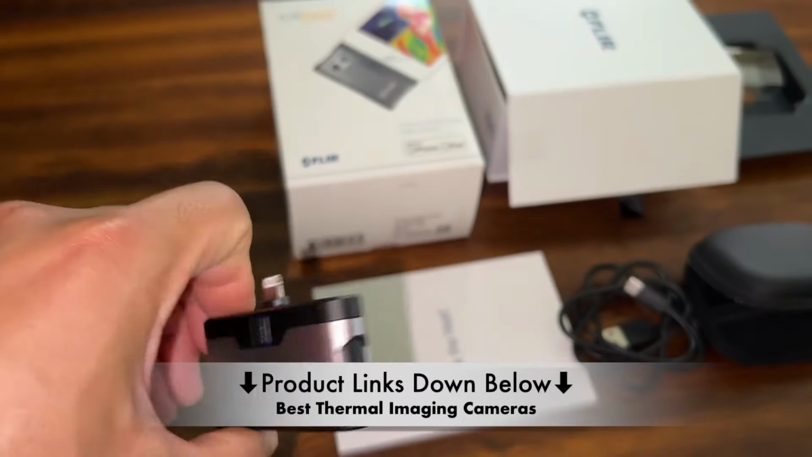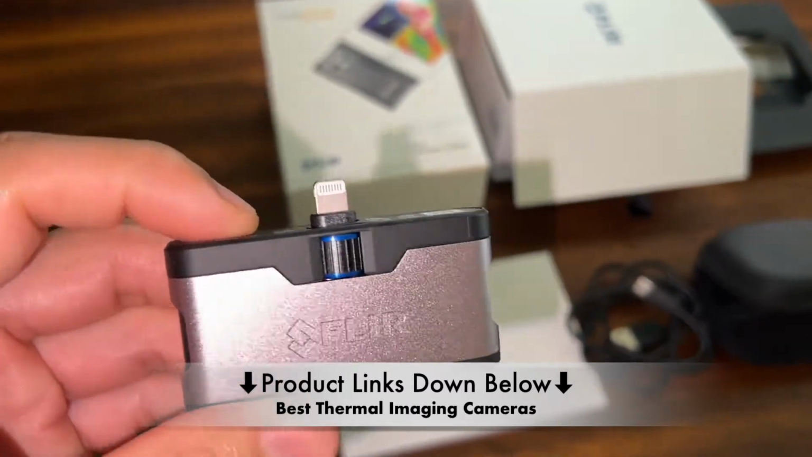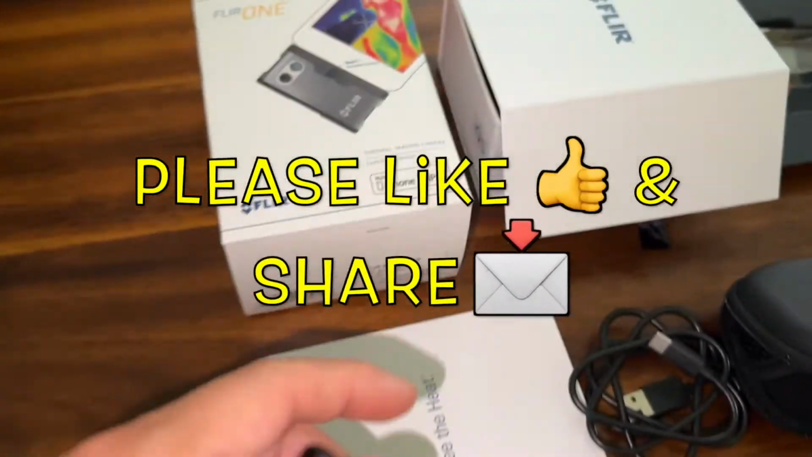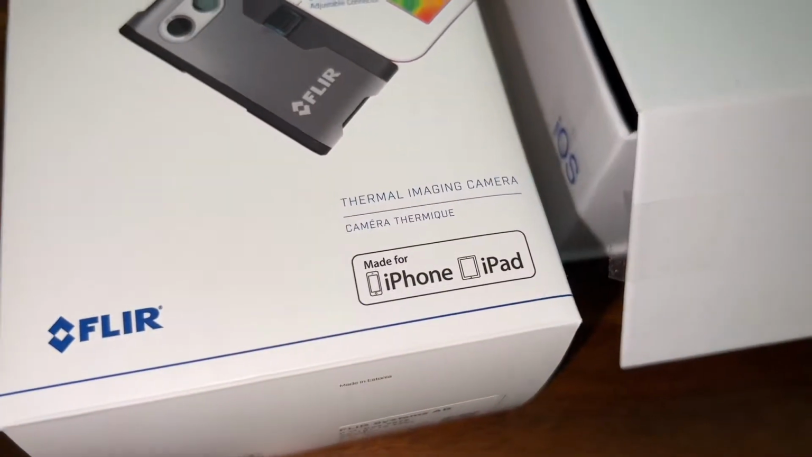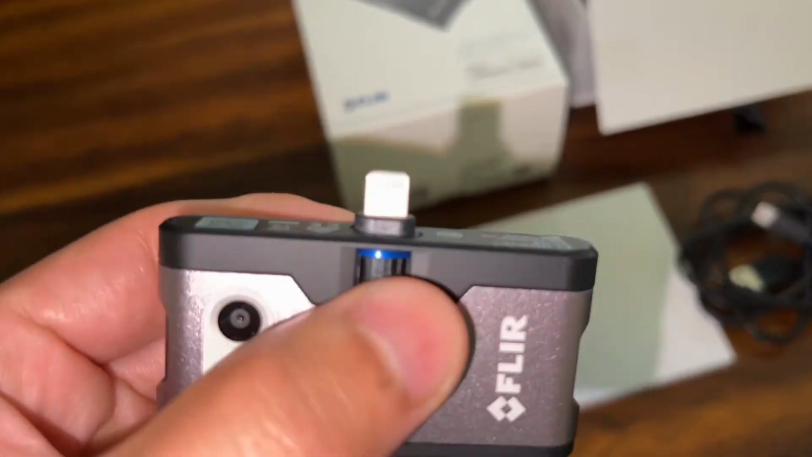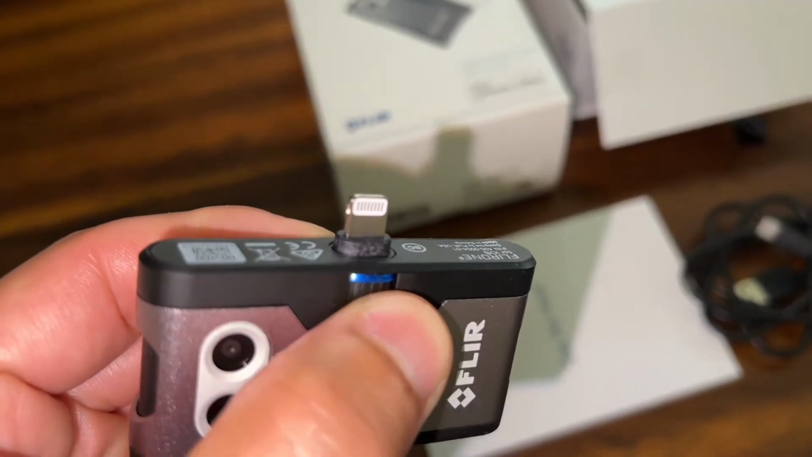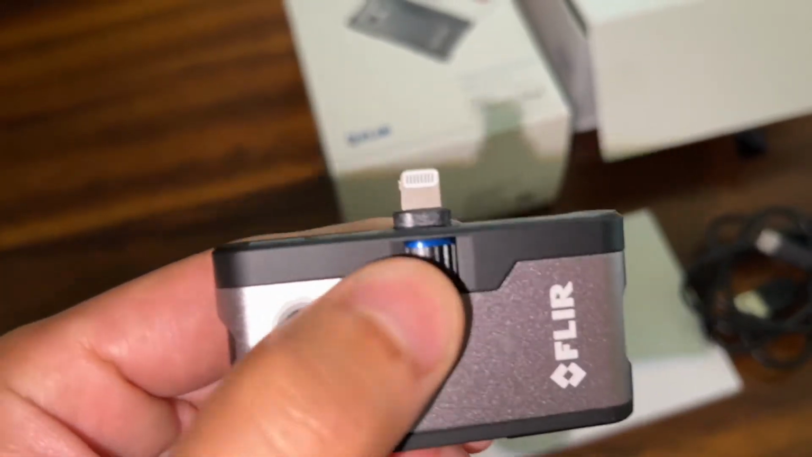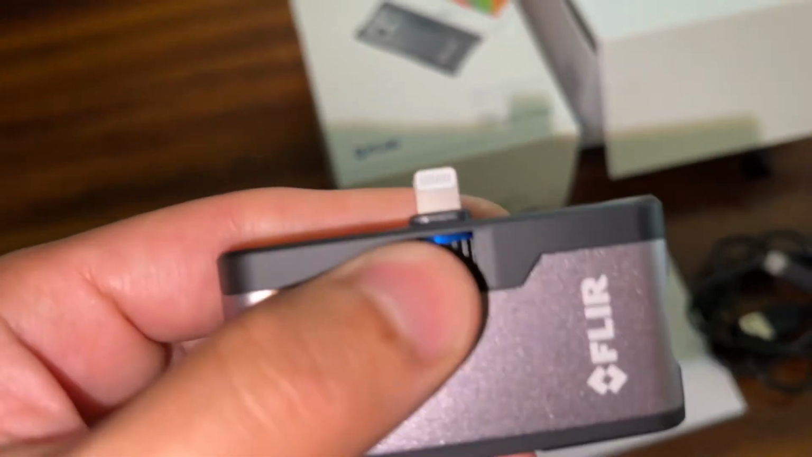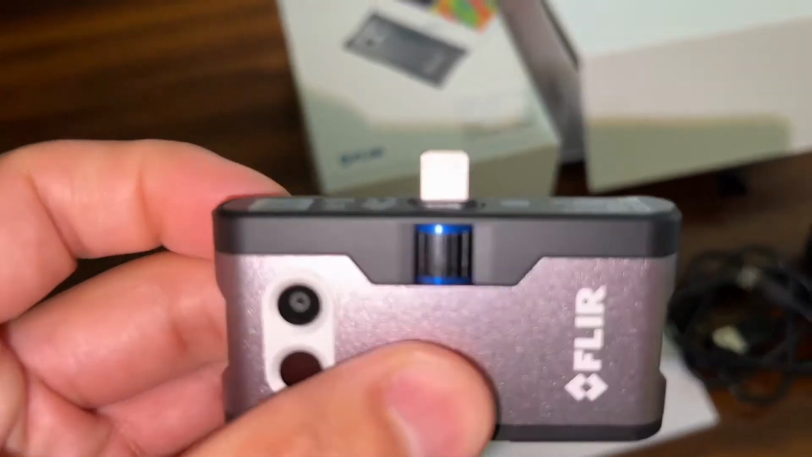This one is actually made for an iOS product, but you can also purchase the one that is Android compatible. But this one in particular, you can connect, as you can see here, to an iPhone or iPad. And the awesome thing is it has an adjustable little mechanism right here where if your phone has a case, you can slide this up or down to make it protrude more so it can make good contact. So you just slide it just like that. You can see it's more recessed now.